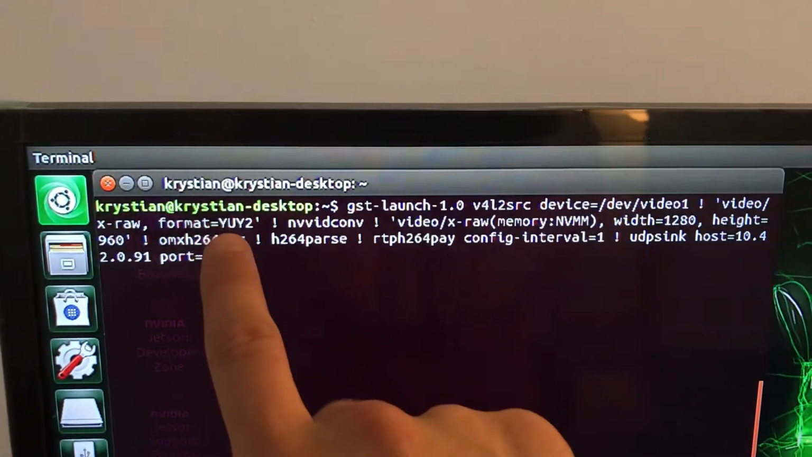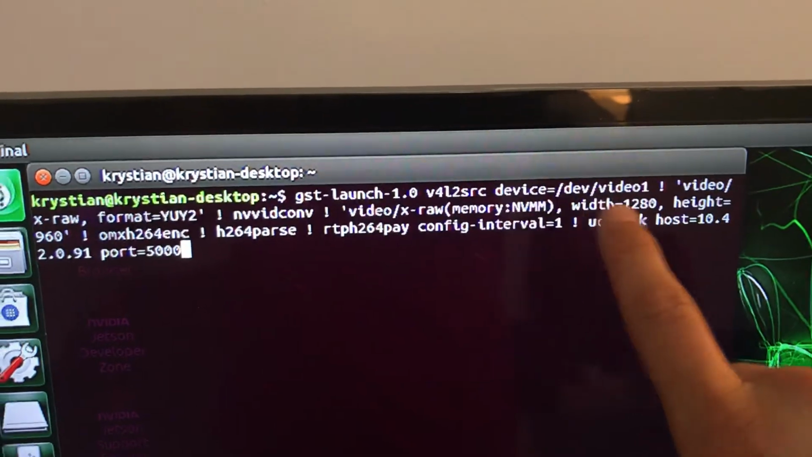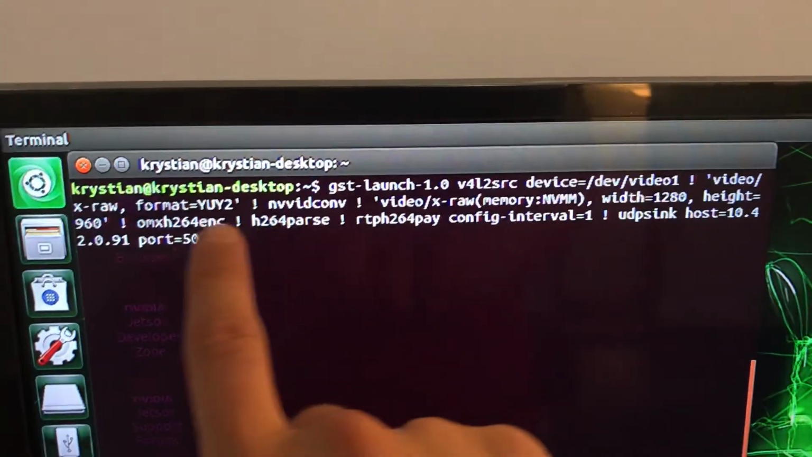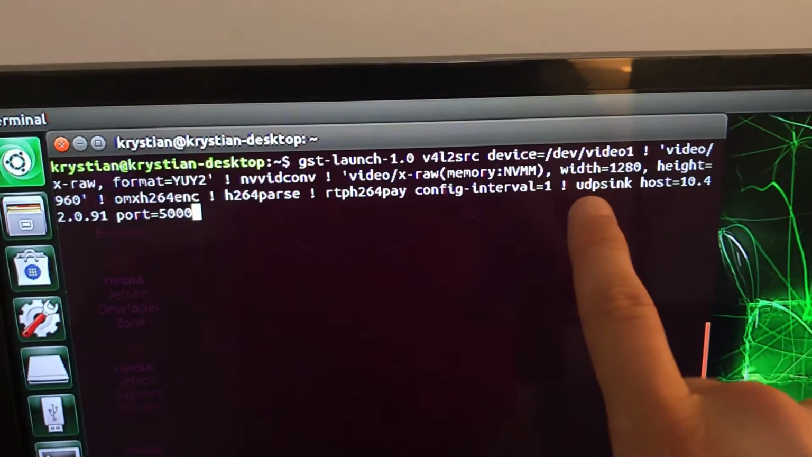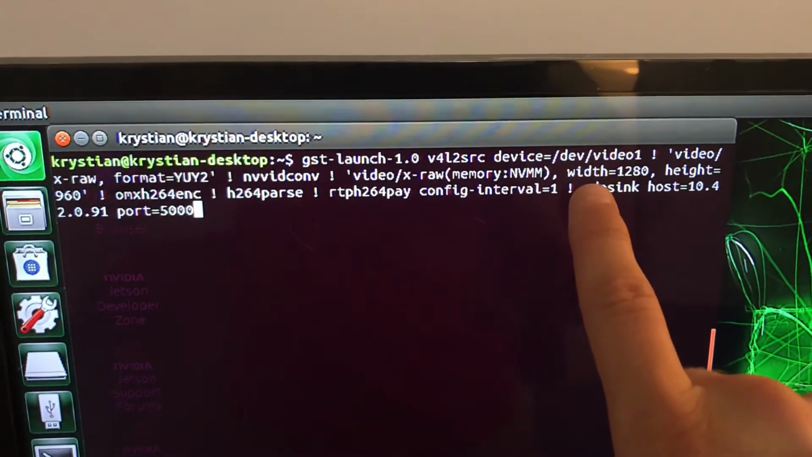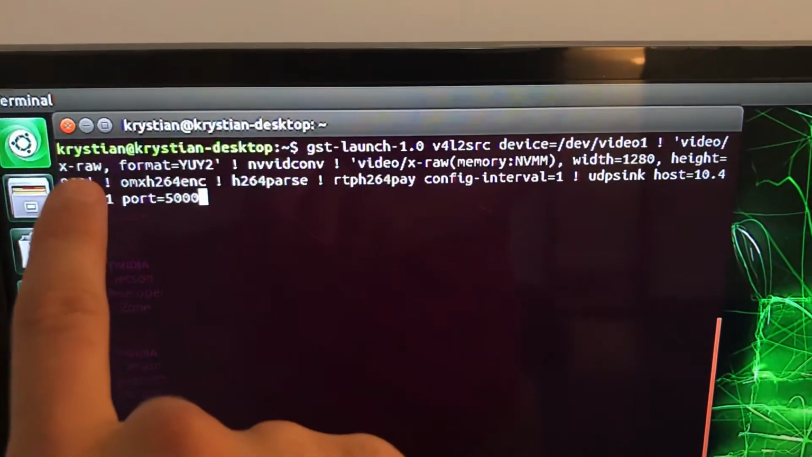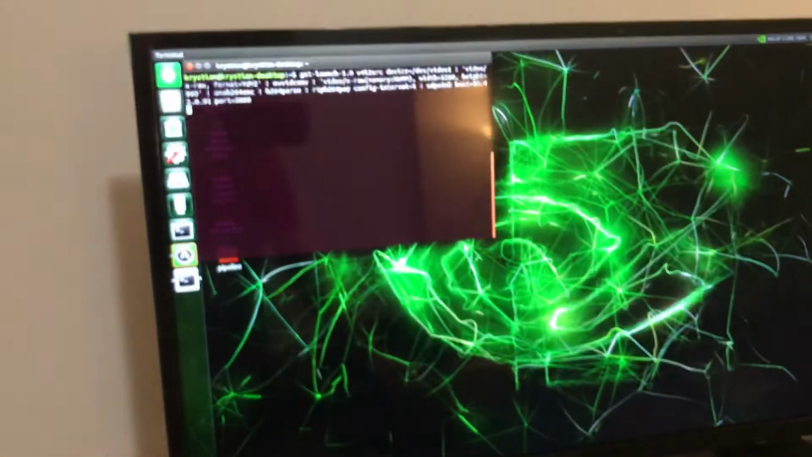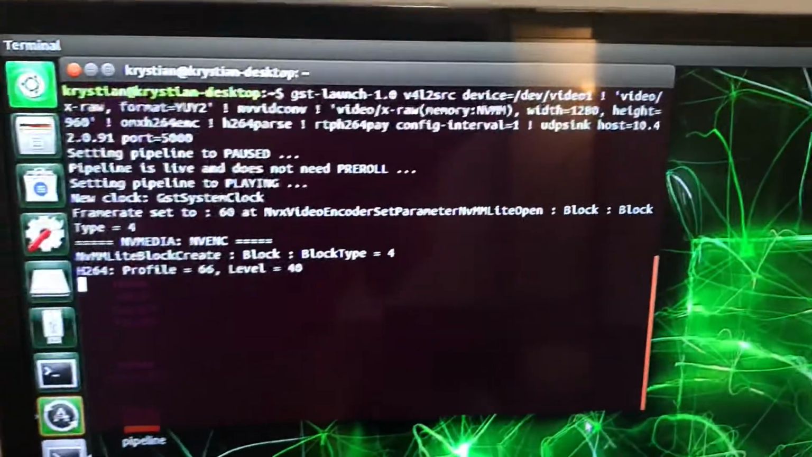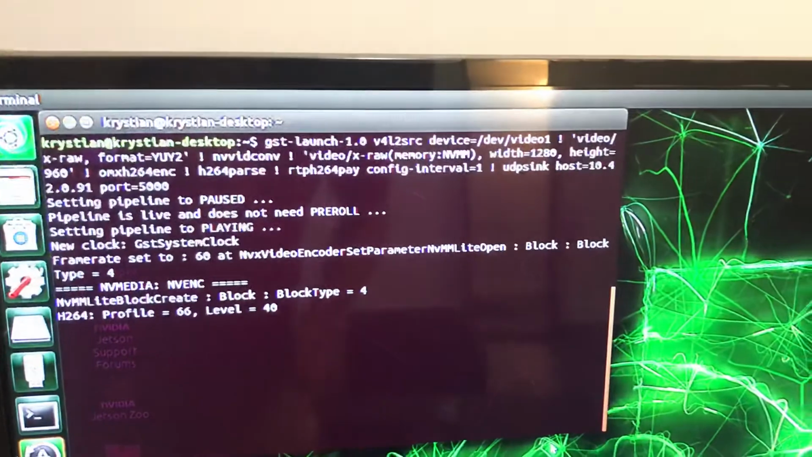Here's some formatting, the video configuration, and here's the resolution, 1280 by 960. Here's some encoding and parsing, and then we're using the UDP protocol. The sink host has a certain IP address, and we're choosing port 5000. We press enter, and we get a bunch of output here. And it is streaming at the moment.